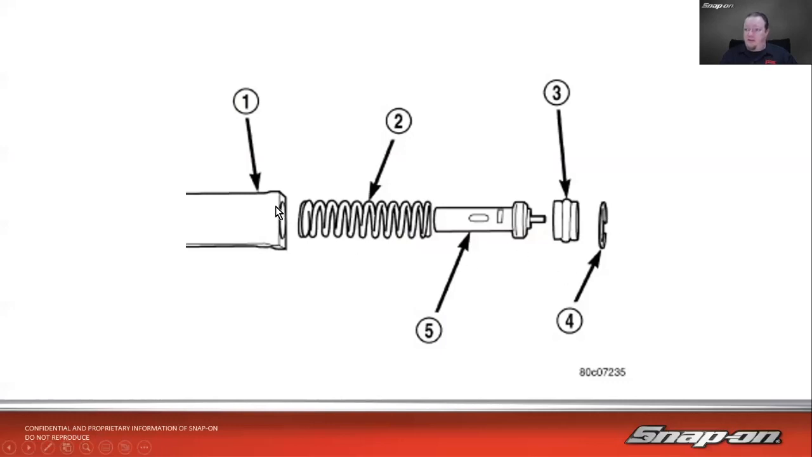It is serviceable as well. It's got a little C-clip that goes on the end, and all this stuff kind of gets pushed inside there, and it can open and close, and you can change it if you need to. In his case, it was clogged. So we took it all apart, cleaned it up real good, put it back together, and it was flowing normally after the fact. So I thought that was kind of an interesting little case study that he brought to me.